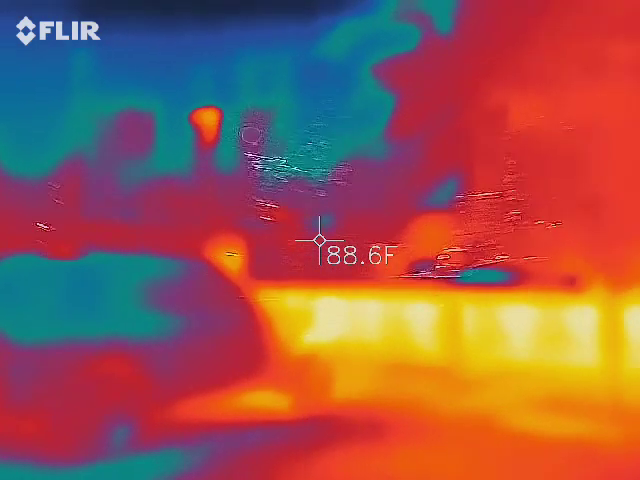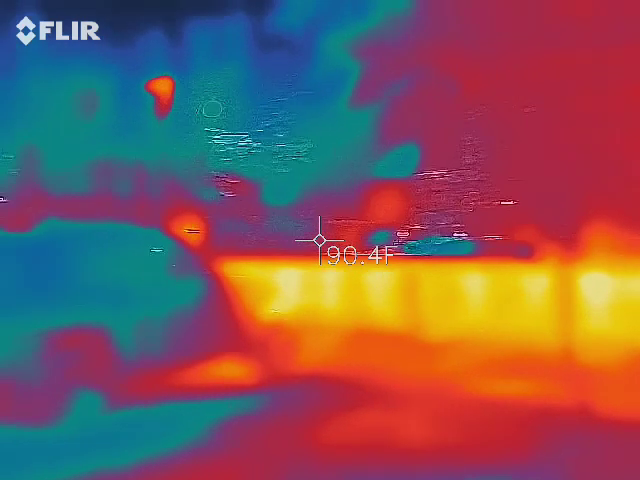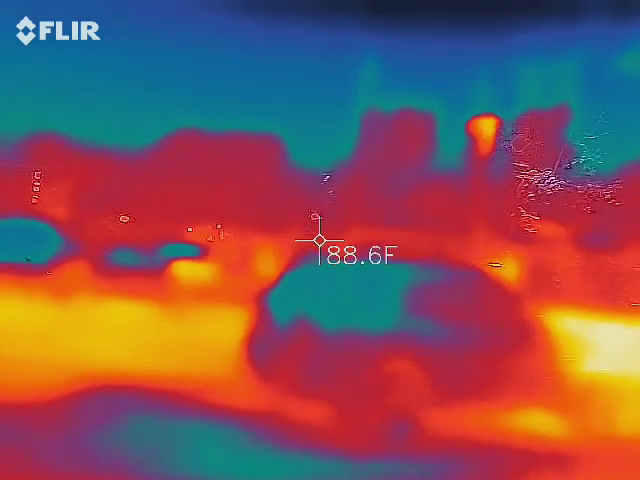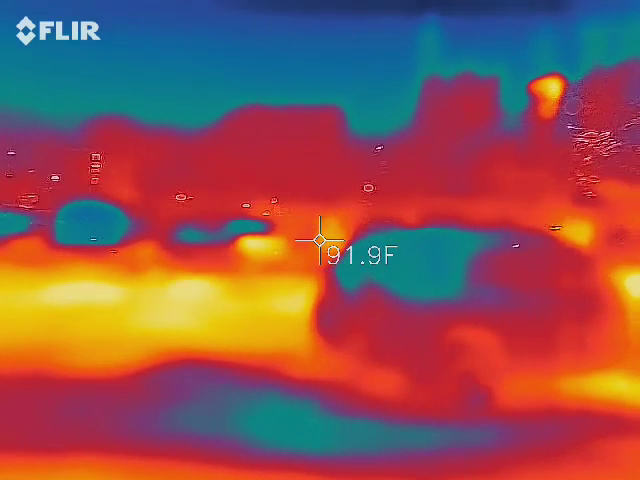Coming up? If you asked any types of questions? It keeps fluctuating, but if I were a thief, this would be a great tool to steal cars because I can see which cars have been here the longest by their heat signature.